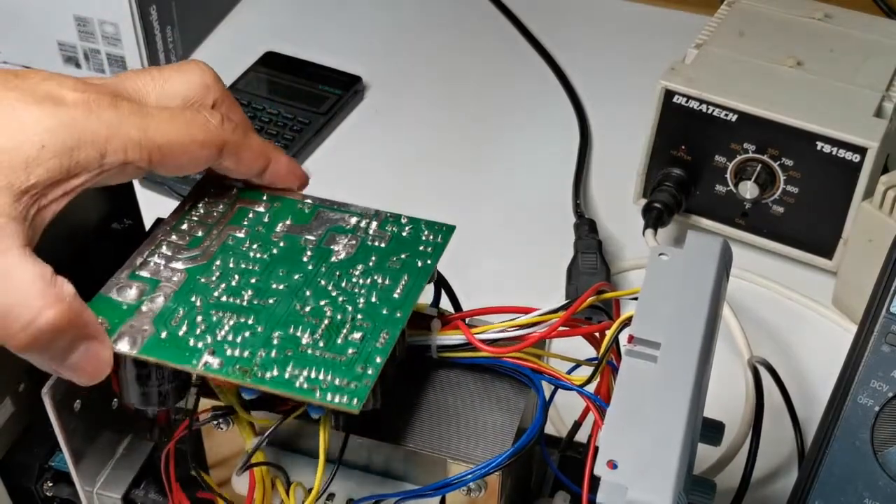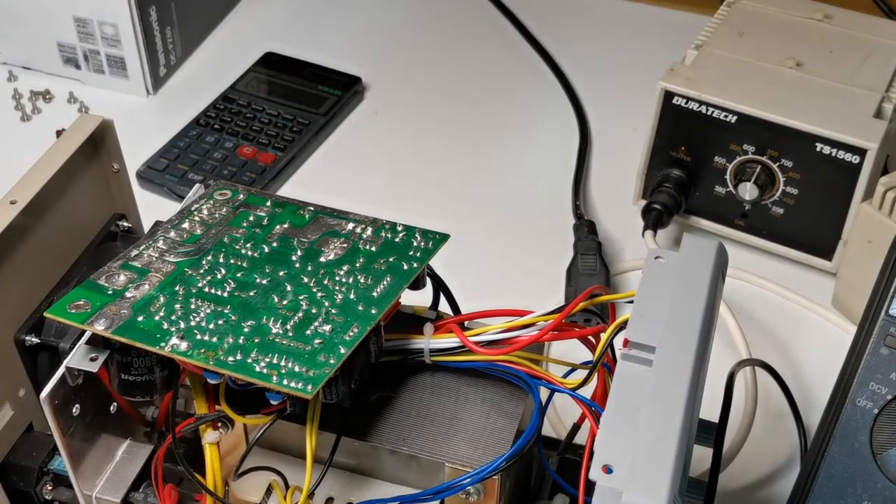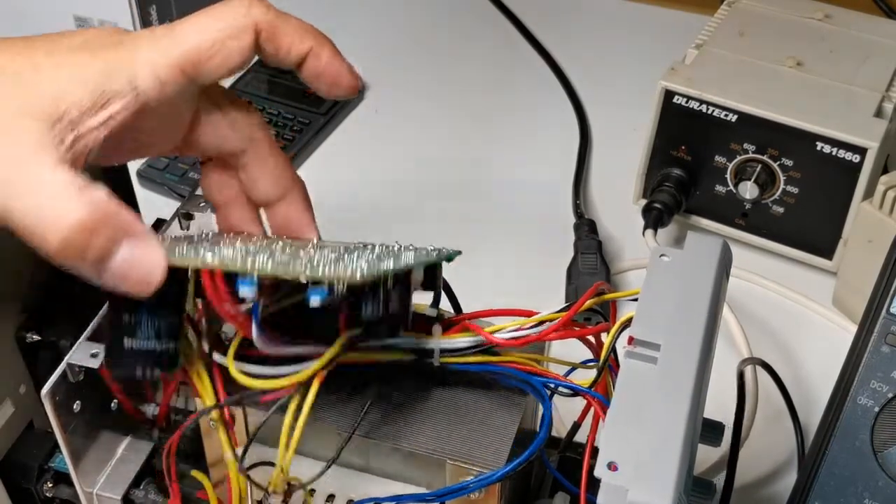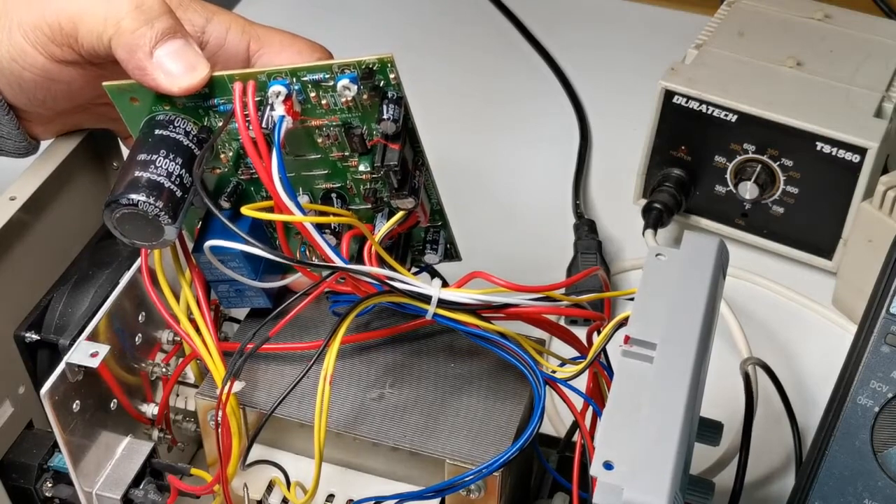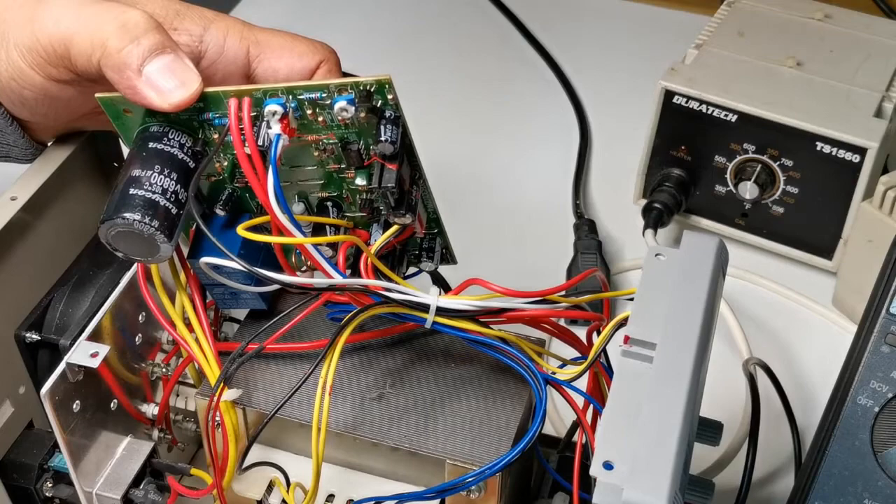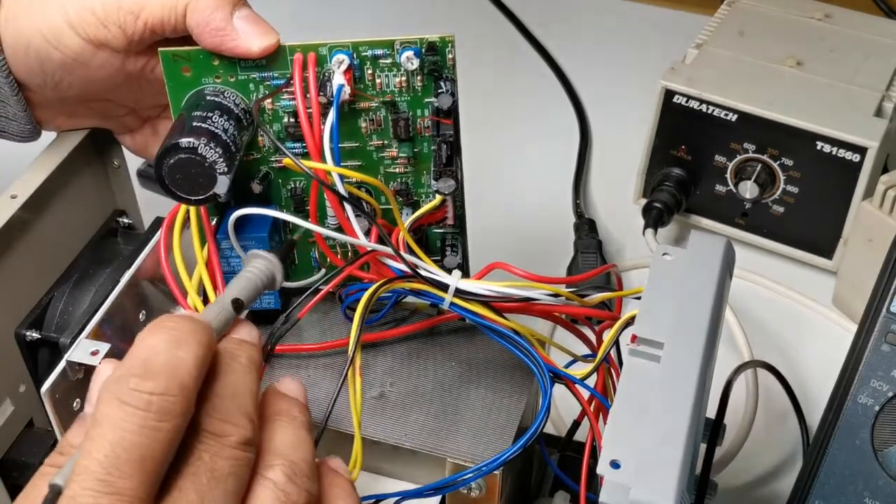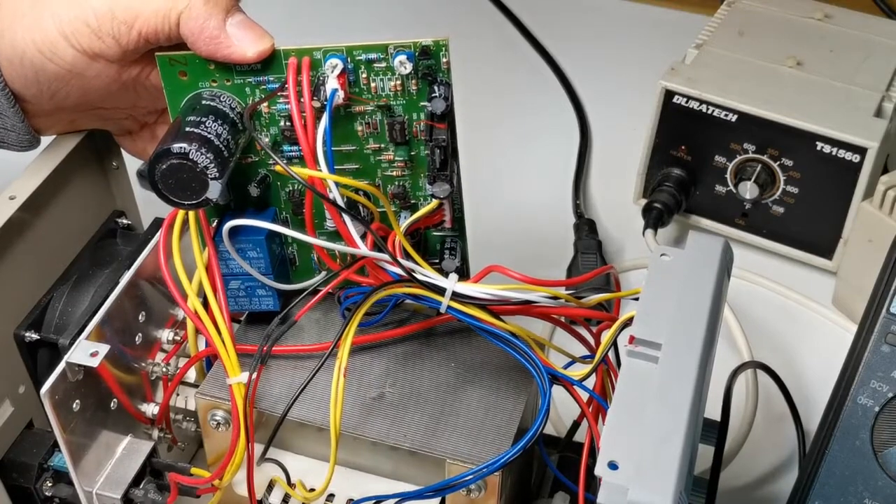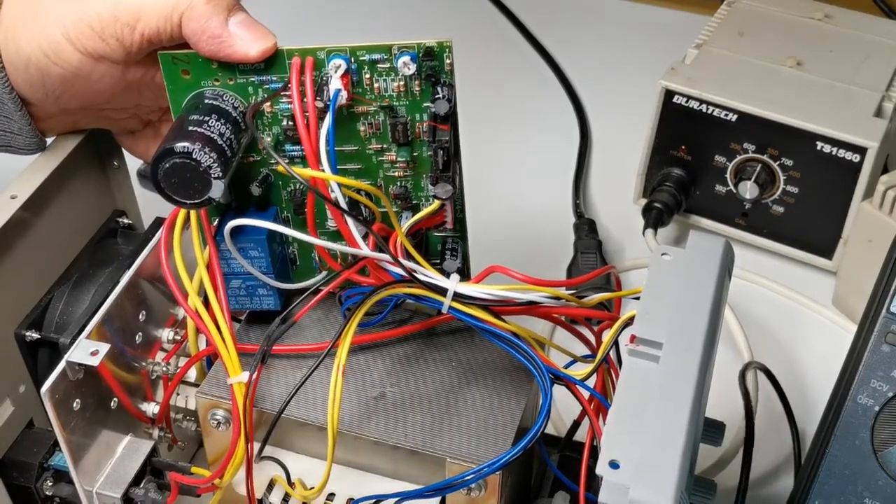Either way, there should be a negative 12 volts regulator, but it seems like I can't find any negative 12 volts regulator. So we have to figure out where this negative 12 volts is coming from. With the resistor heating up at 45 degrees, I think it's normal.